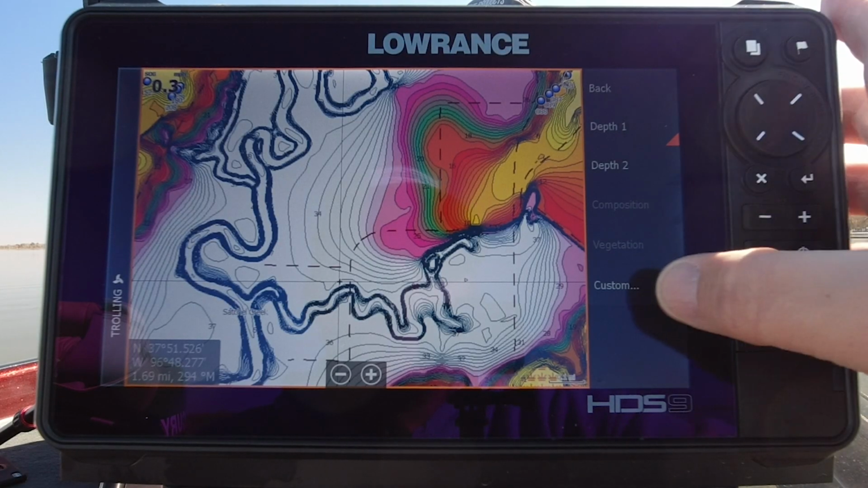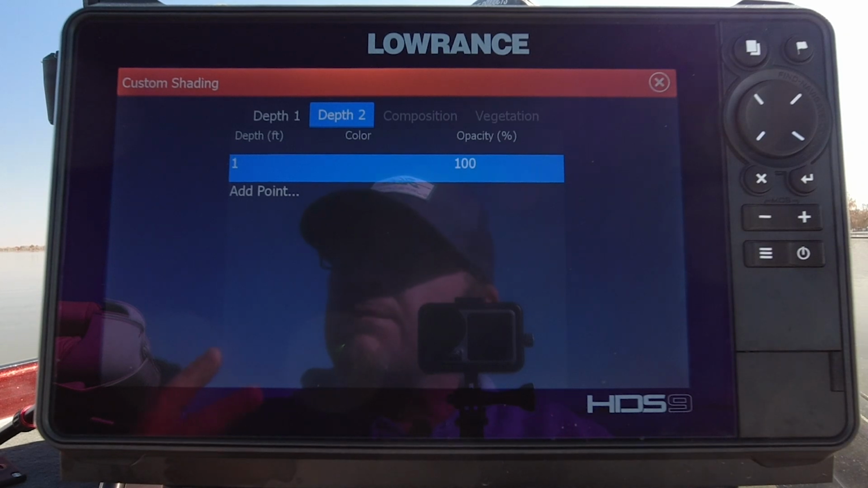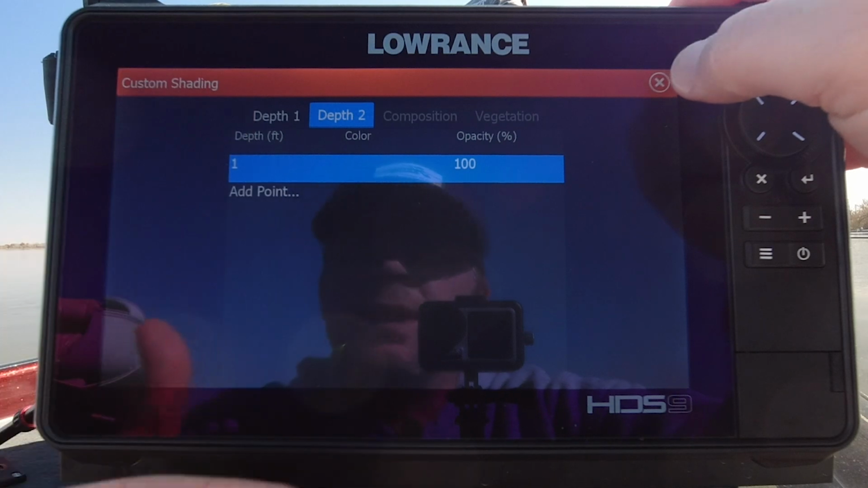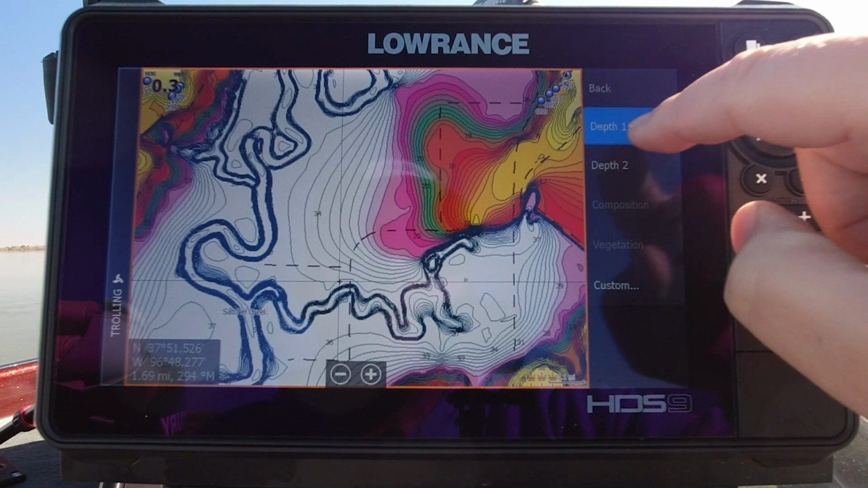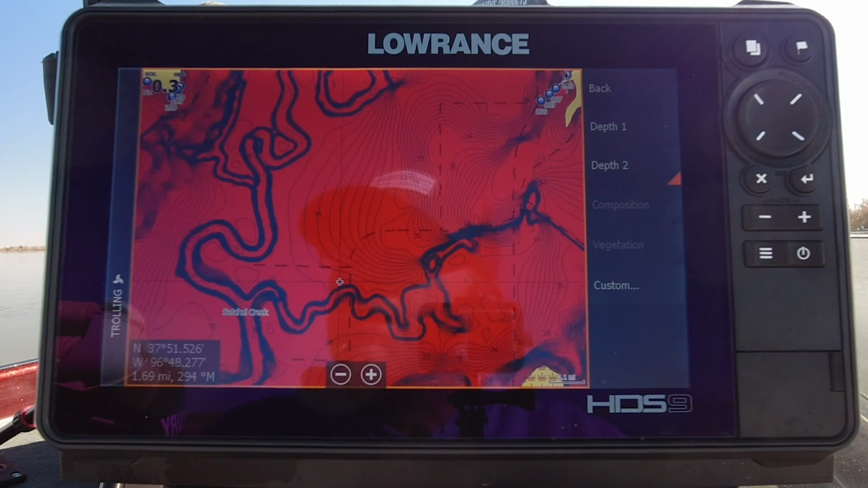The other options we have: when we go back to custom, when we go over here to our depth 2, remember our second preset, now you can set that for a different range of depths. So if you want to do bigger ranges, not 5 foot, you want to do 10-foot increments, you can do that on depth 2. If you set that up, we can easily turn depth 1 off, I'm sorry, and turn depth 2 on. So that's how we can use our depth shading with our Contour Plus map on our Lowrance unit to catch more fish.